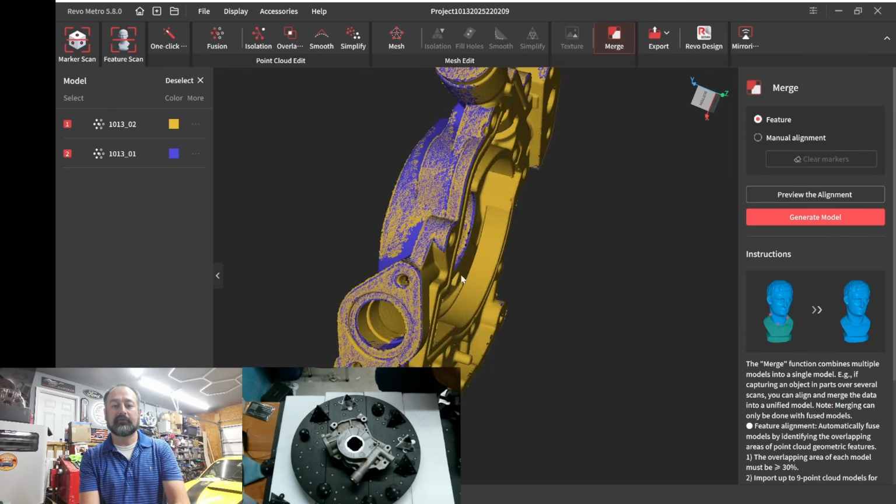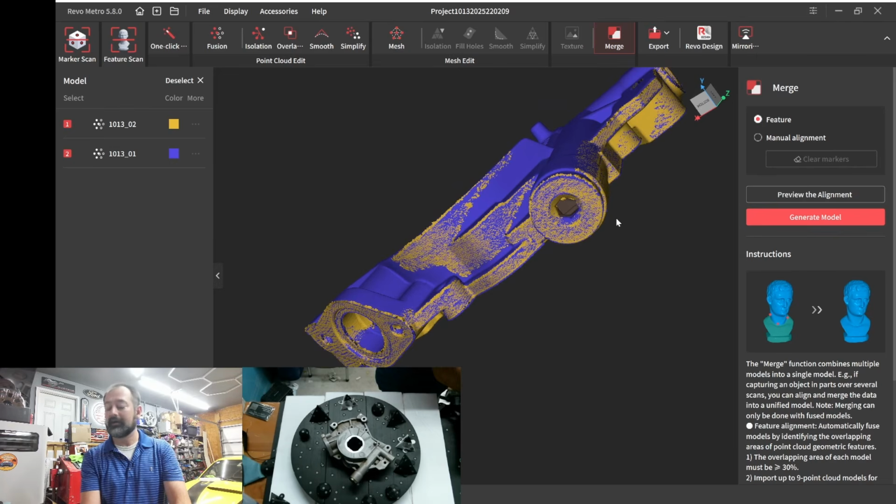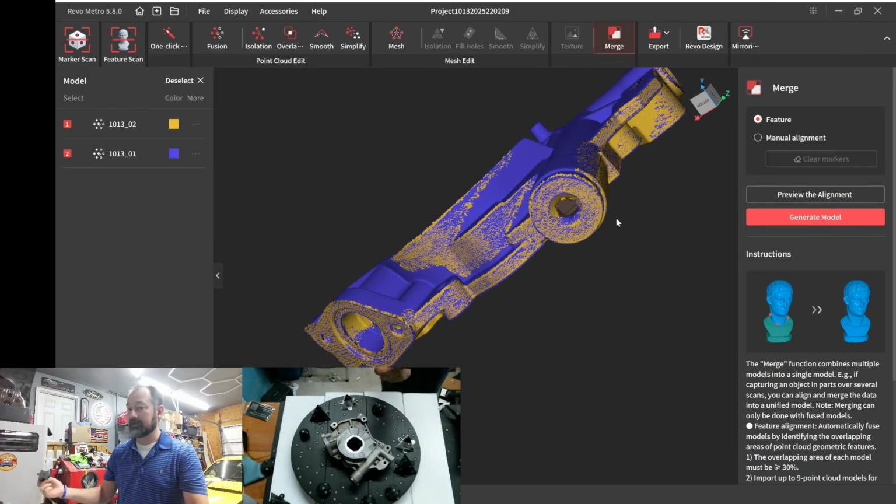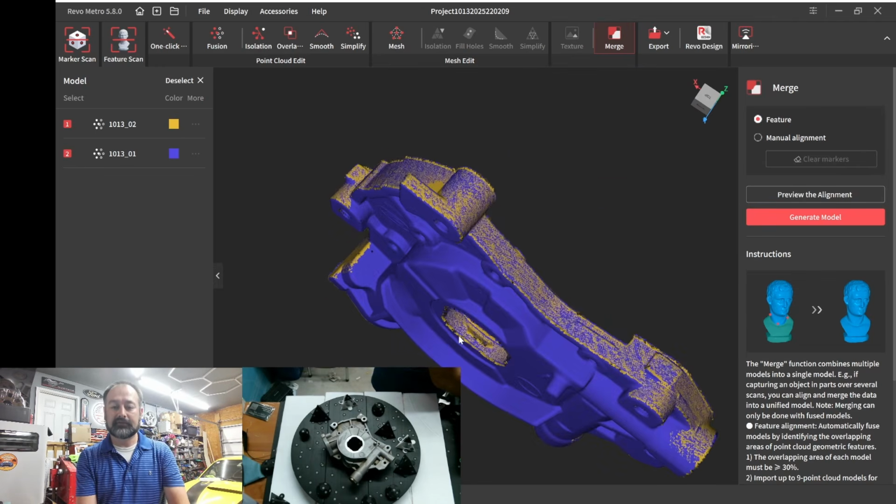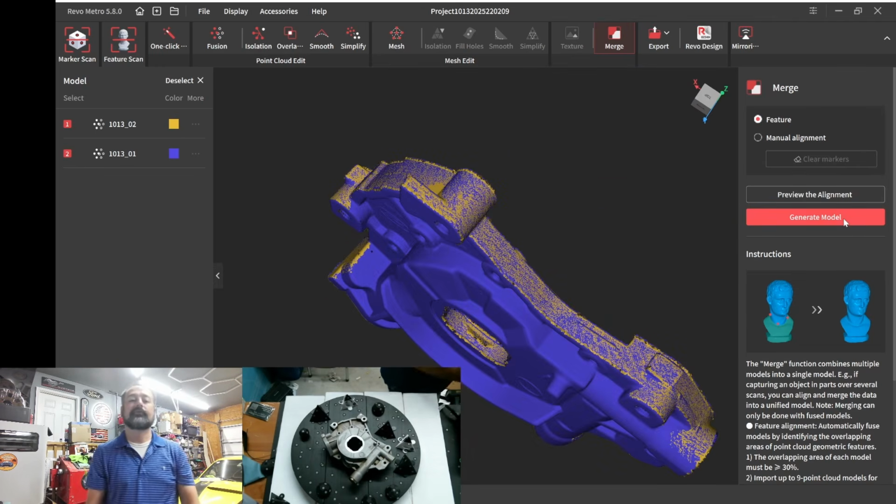Now there is a little bit of holes. Again, I didn't get that guy, and that was my fault because I had one of these blocking the line of sight. So just keep that in mind. But we're going to do two things. We're going to generate that model.